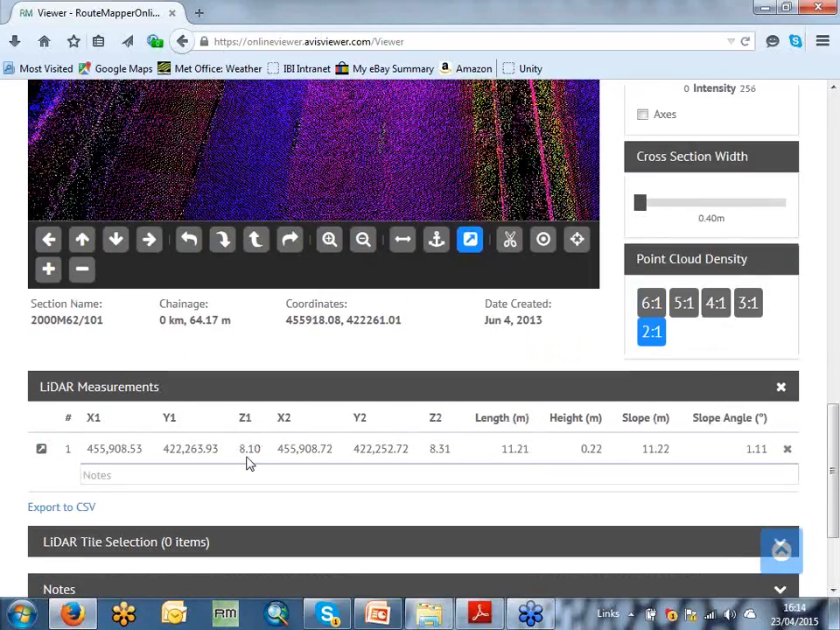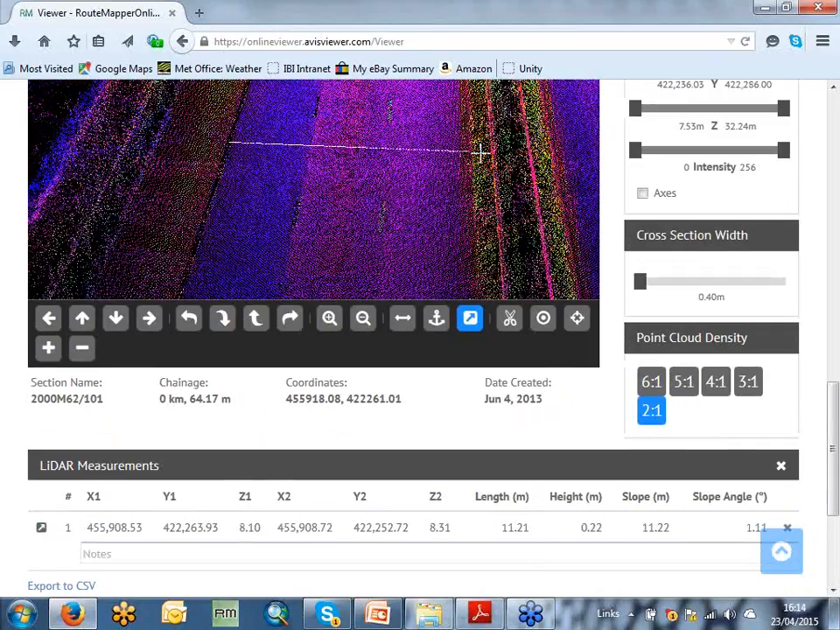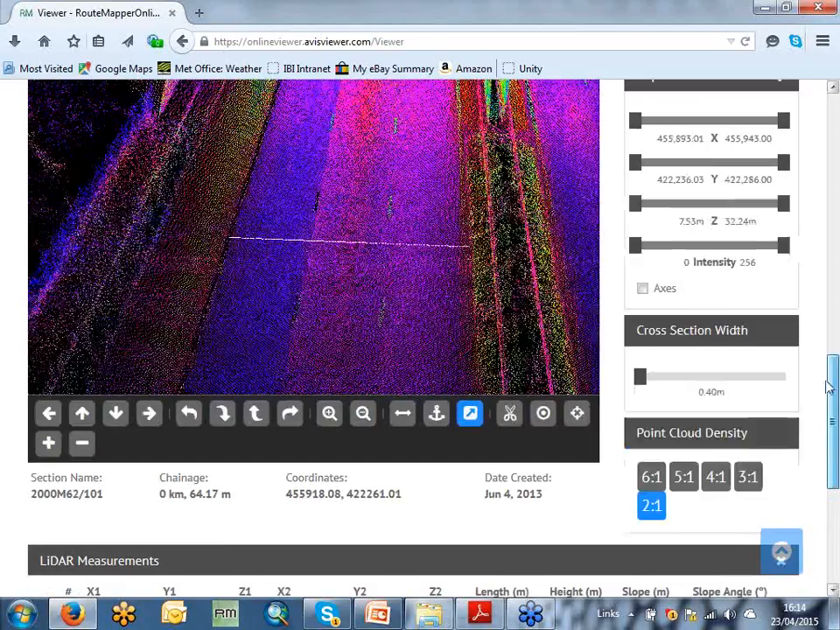So we know the first click was 8.1 and the second was 8.31. So as I said before, crossfall from right to left across the carriageway, a height of 220 millimeters across the carriageway, and a slope angle of 1.1 degrees, which is fairly standard for our UK road network.